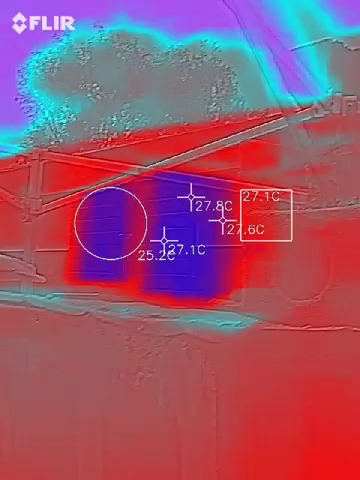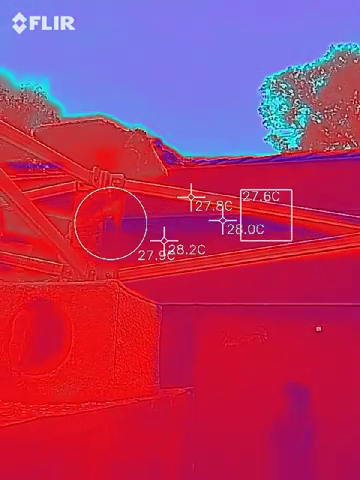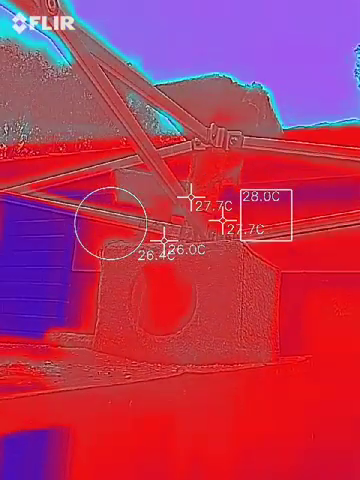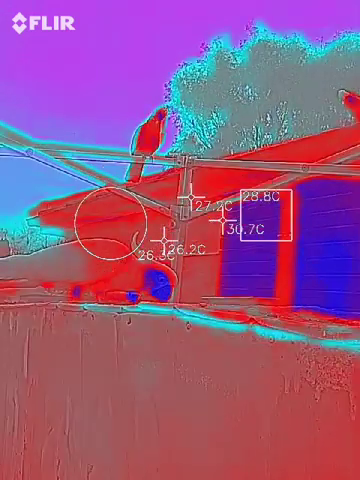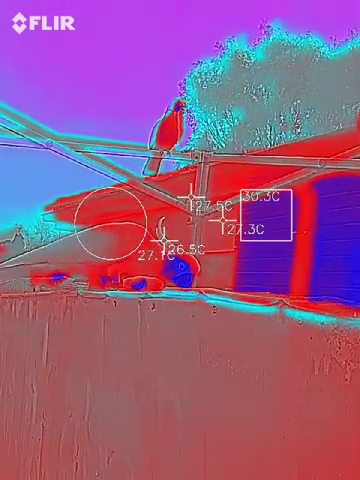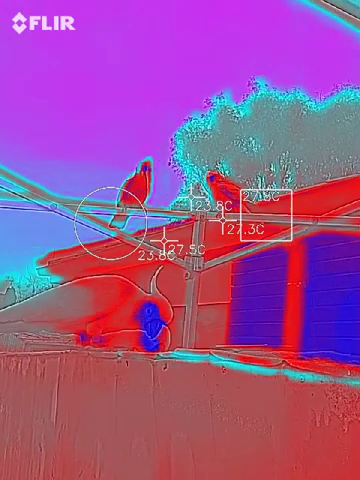Come down. Come down with your friend. They always love to show off when they land. They always land like a ballet princess. Come on. There you go.